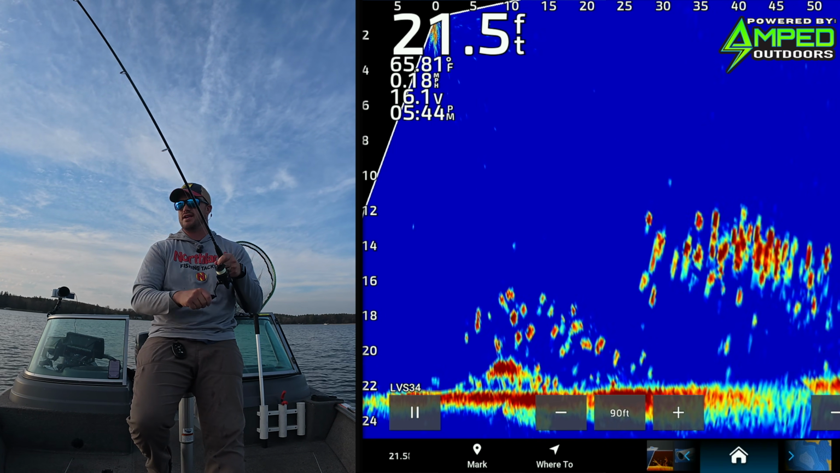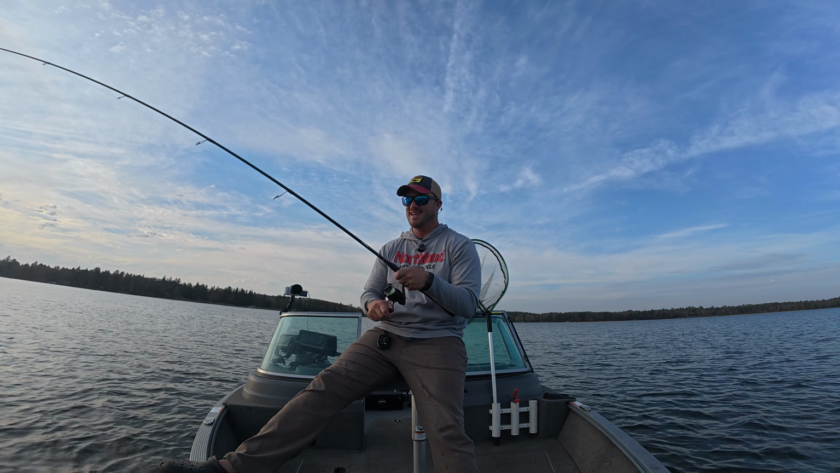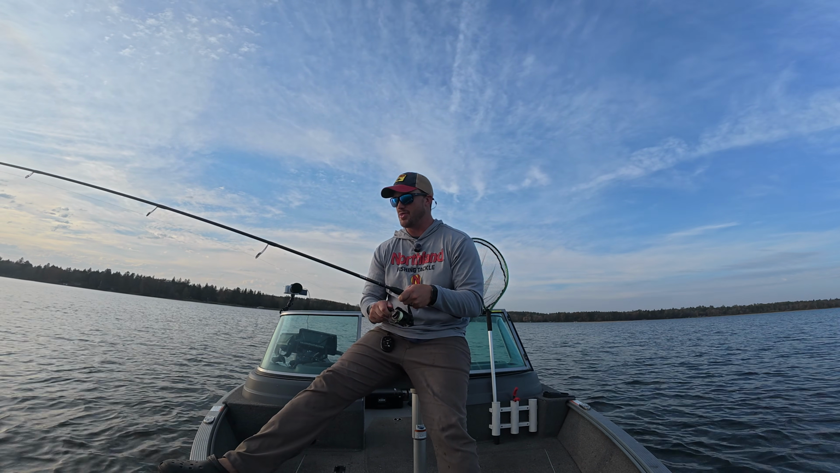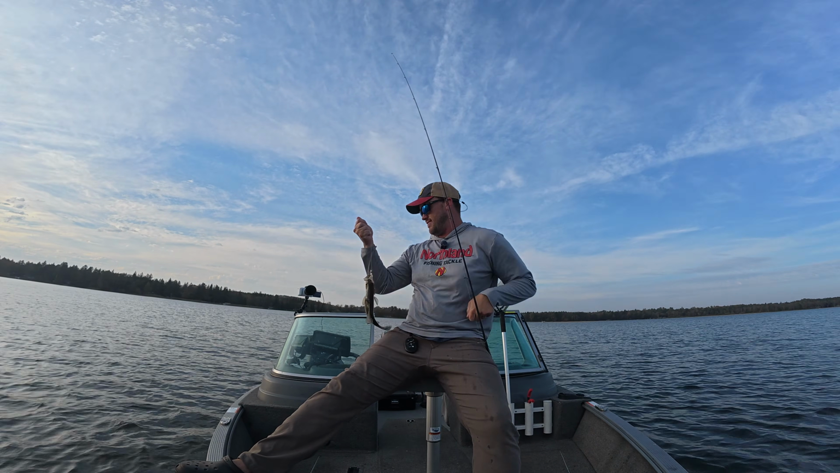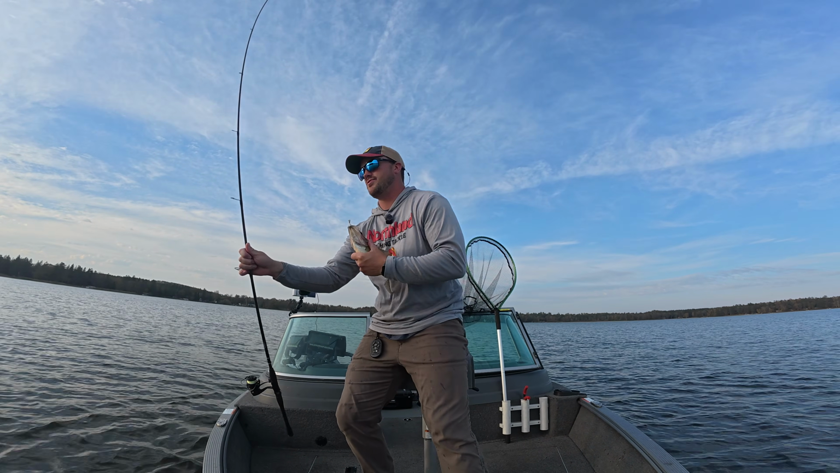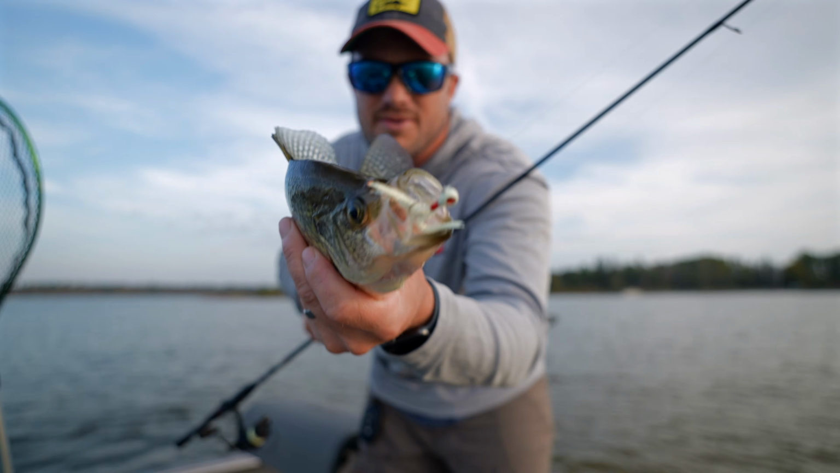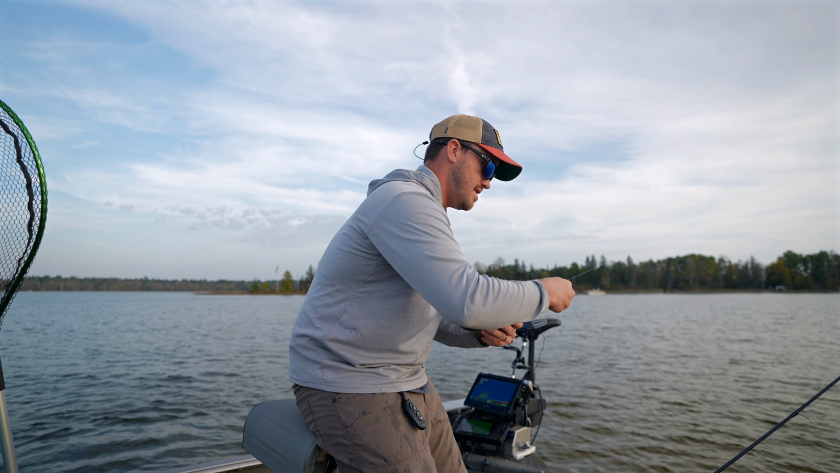Just keep hanging tight on this one. This one feels a touch bigger. Sometimes when they use their body, they're nice, thin, flat bodies, and they can really put up a decent fight. That's a solid fish. I'll actually show that one right there because we're going to talk through some presentation stuff. That one is on that new tungsten Crappie Queen.